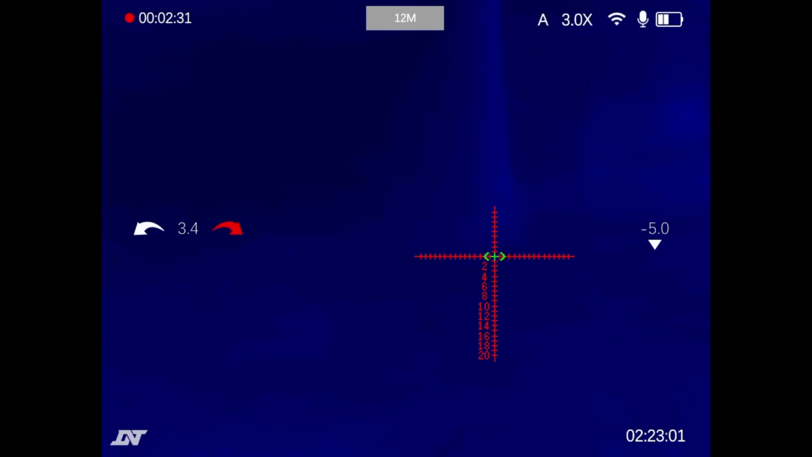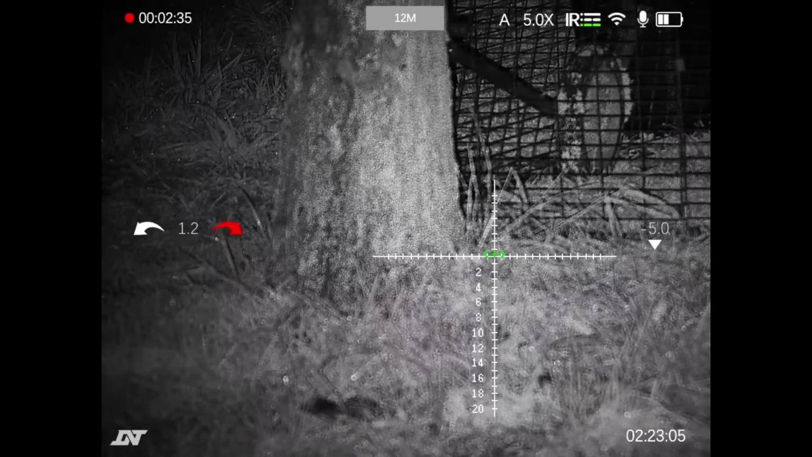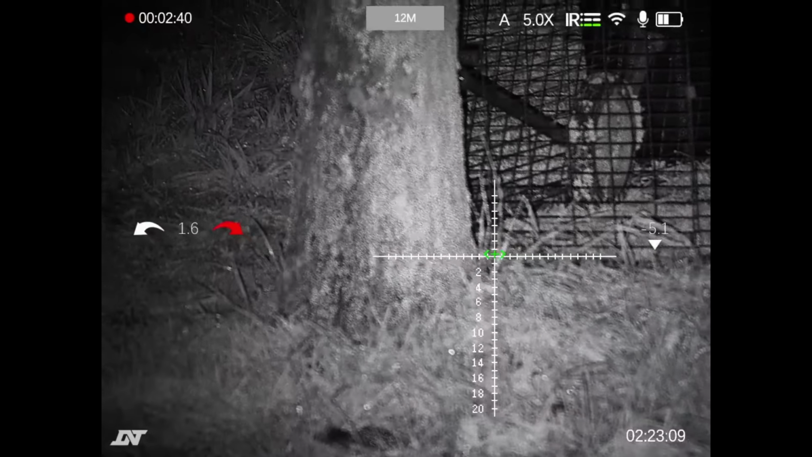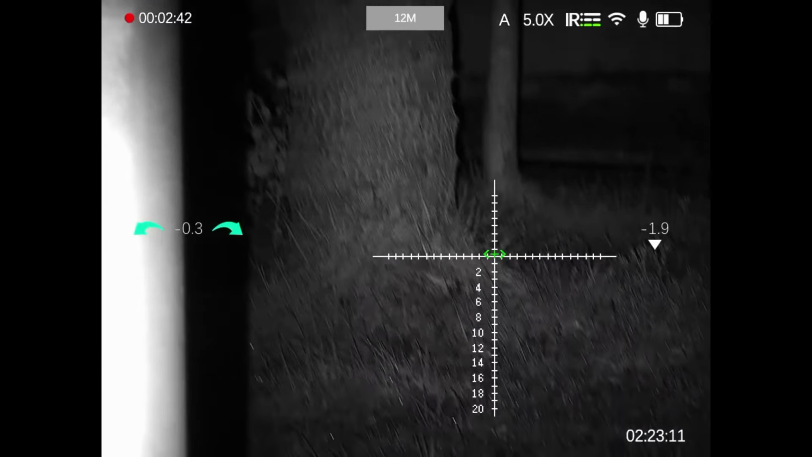He'll show up bright red, we locate him, then we just flick back into infrared to get detail and pop, away he goes. I've got them zeroed at the same point, and it's going to be fantastic.